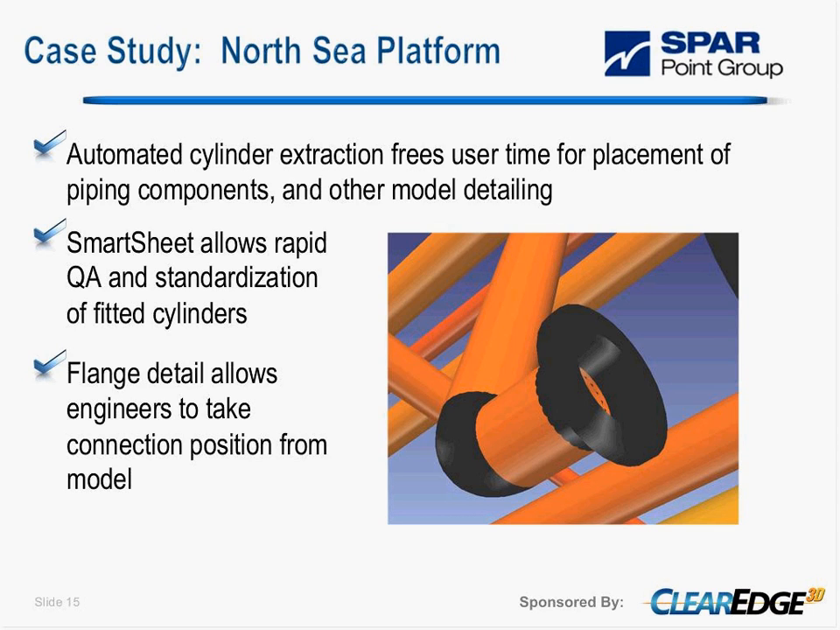We can do the layering in ClearEdge itself, so we export to a DGN that has the piping separated by layer, pre-ordered, so you can turn the different water systems and process systems on and off as required. And that sheet with the listing of the different pipe diameters allows rapid QA and approval.